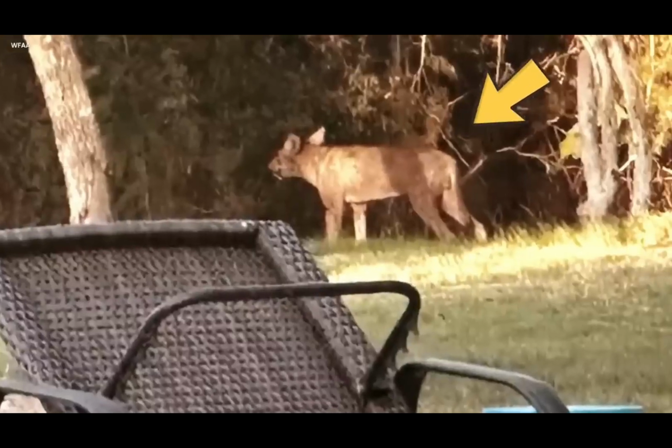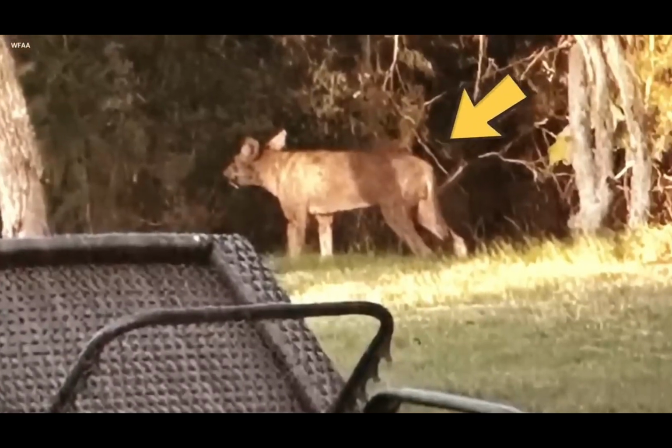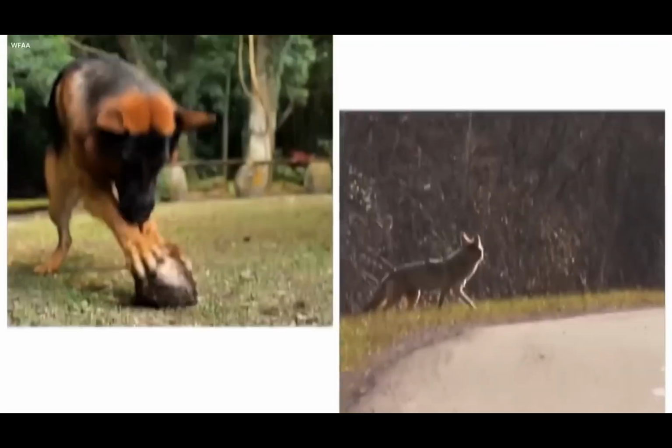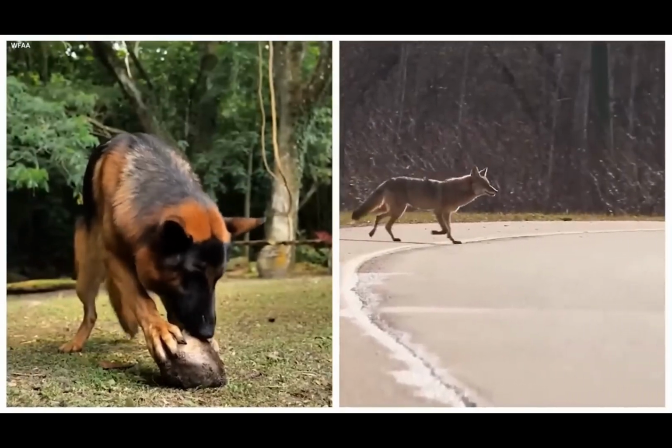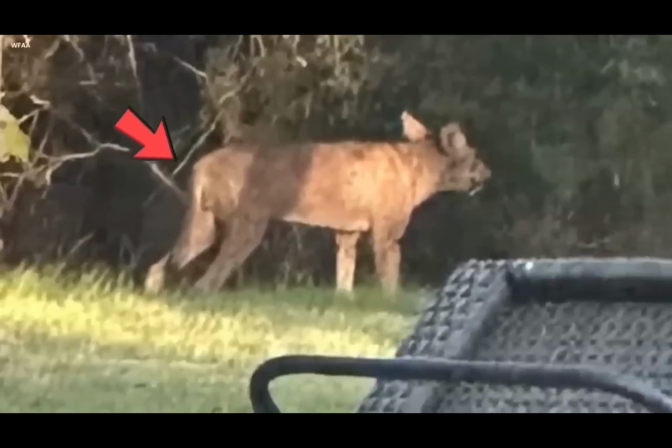This picture wasn't clear at all. It looked like a strange image taken when the light was fading away. People couldn't agree on what it showed. Some said it was just a regular dog, while others thought it resembled a coyote, a creature known for being secretive and active in the twilight.